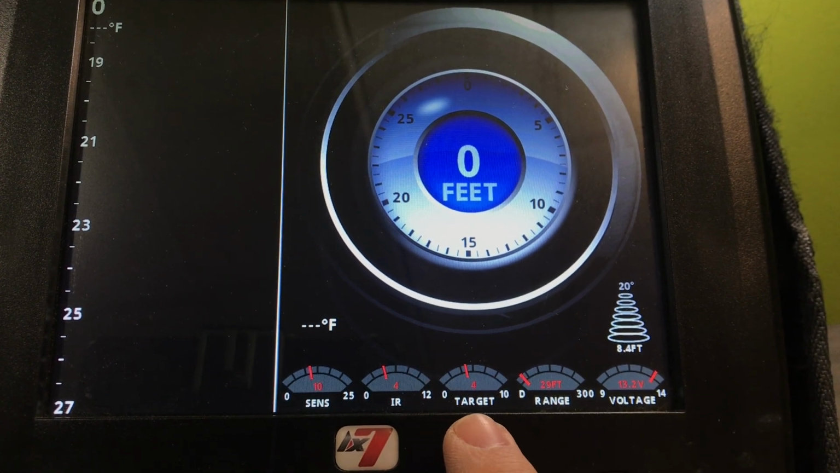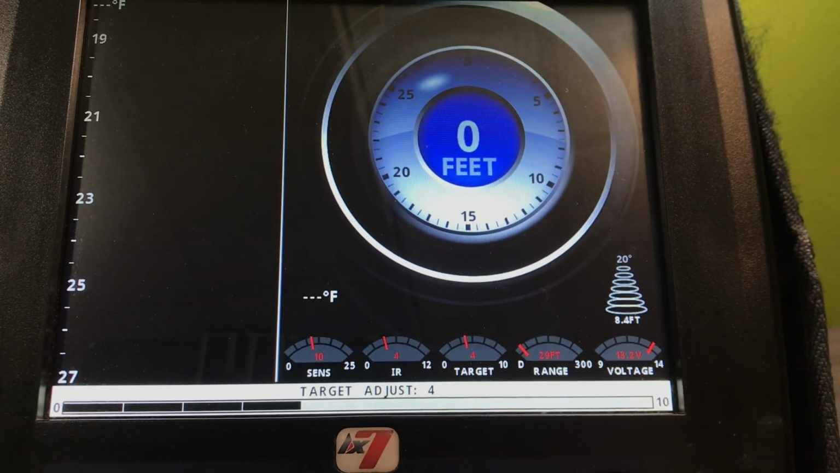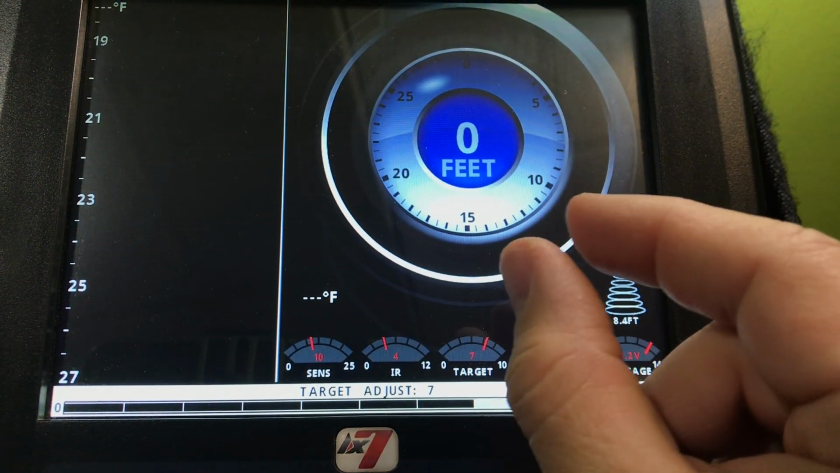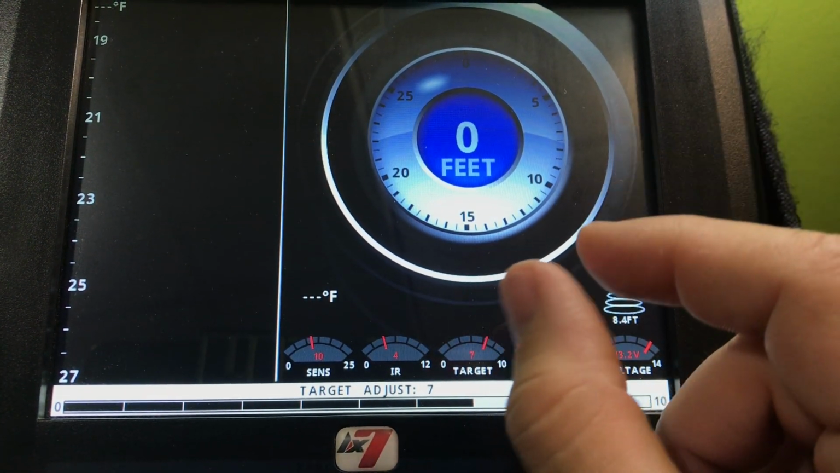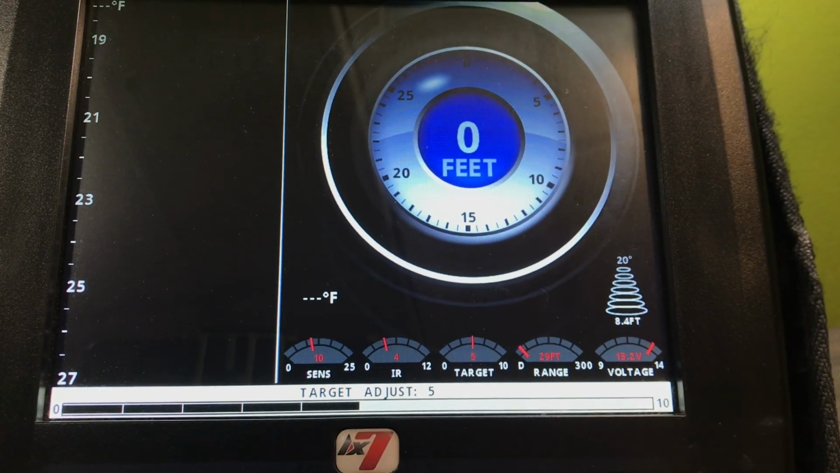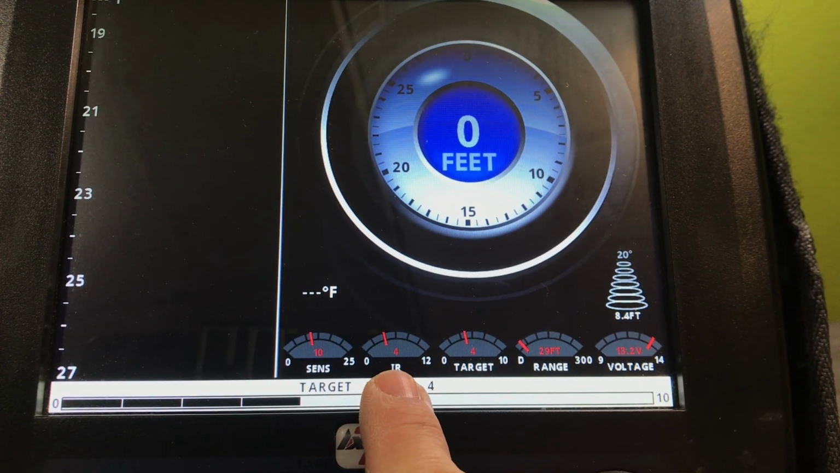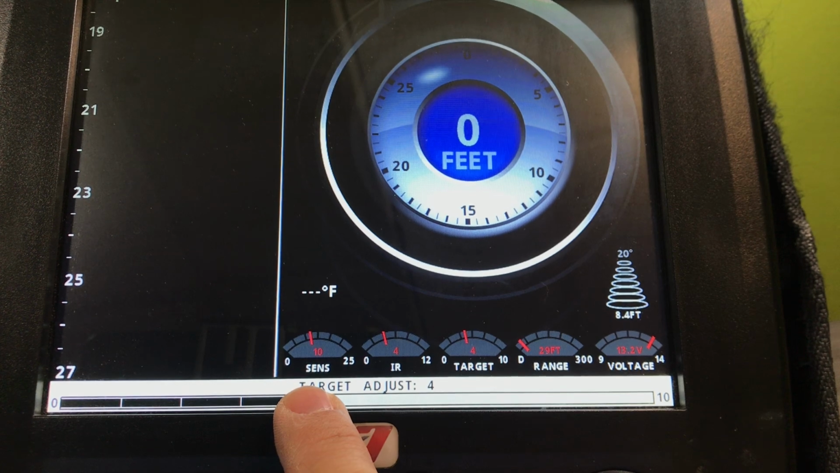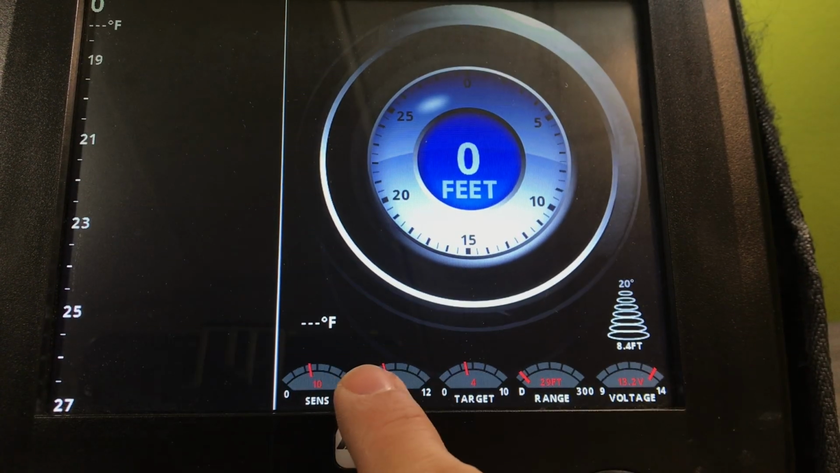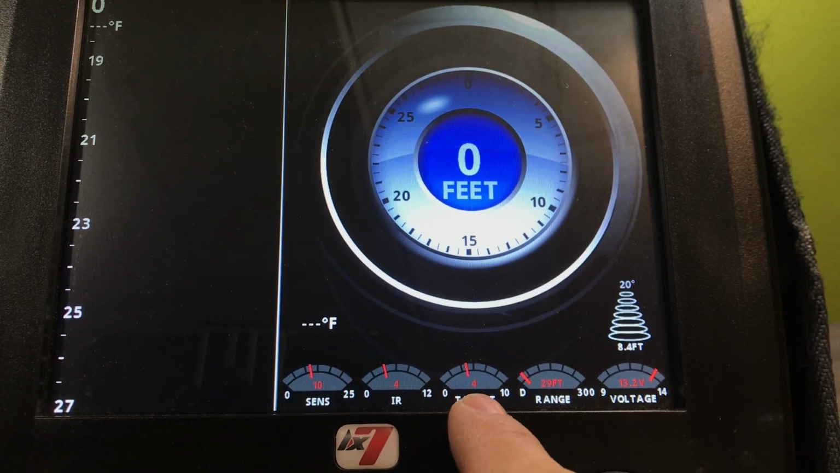This is one of the things that I was talking about in my Helix video, is you can take your target adjust and you can turn that up. And what that does is it makes your actual bait target bigger. So if you're having a really hard time marking a small jig, you can turn that up. And then your interference rejection, it's got that labeled right there, and then obviously your sensitivity. This is how I've been running it right here with those settings, and this is all for walleye fishing, because obviously I use a bigger bait, so I don't need to use a huge target.